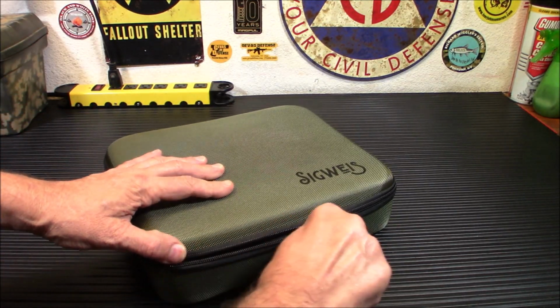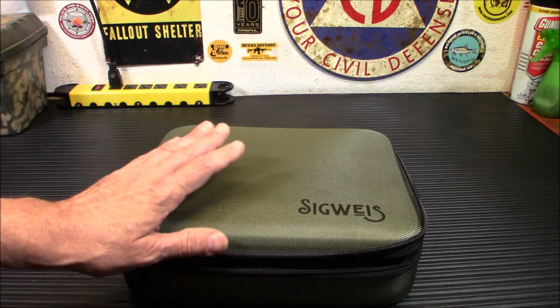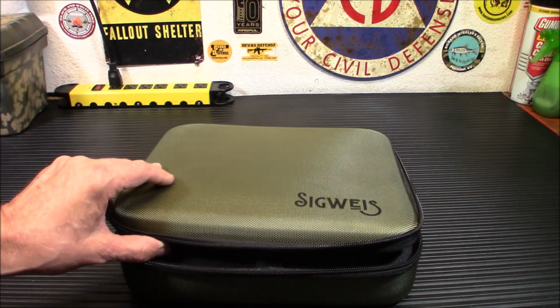I do like the case it comes in. It comes with another case inside, so we'll show you that. But I actually can think of another use for this, for my ham radio stuff.